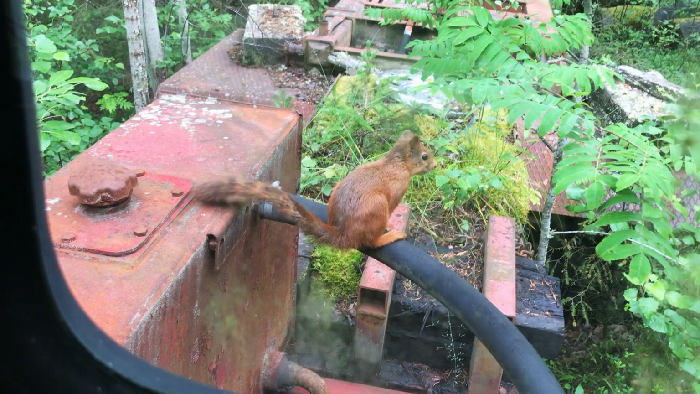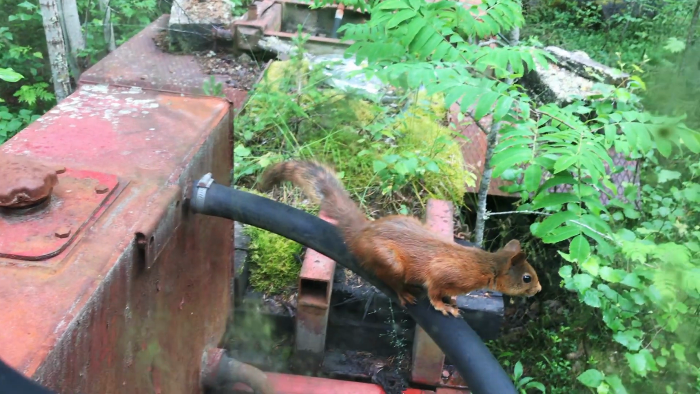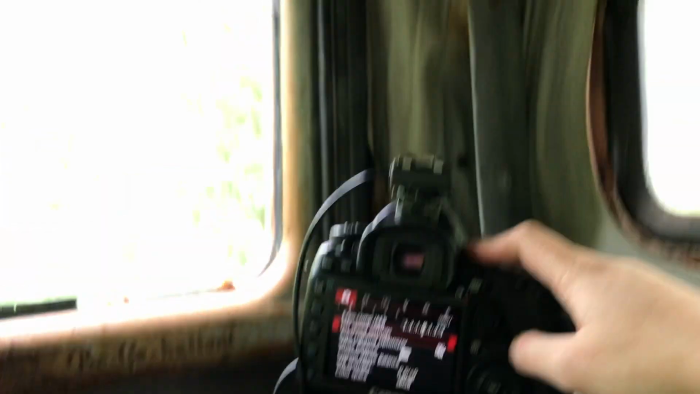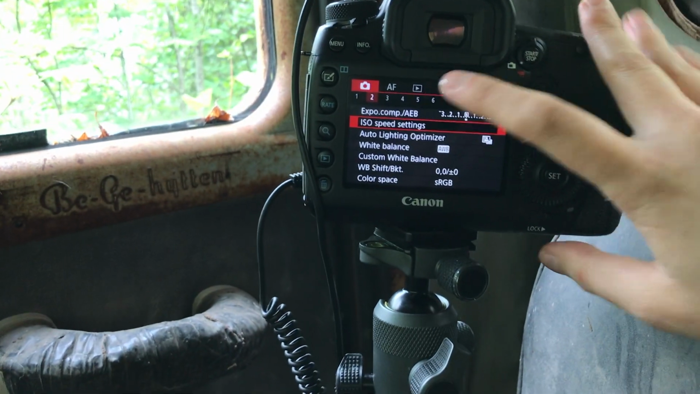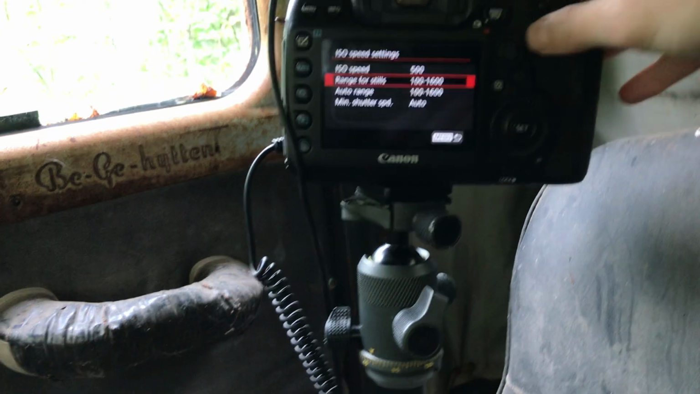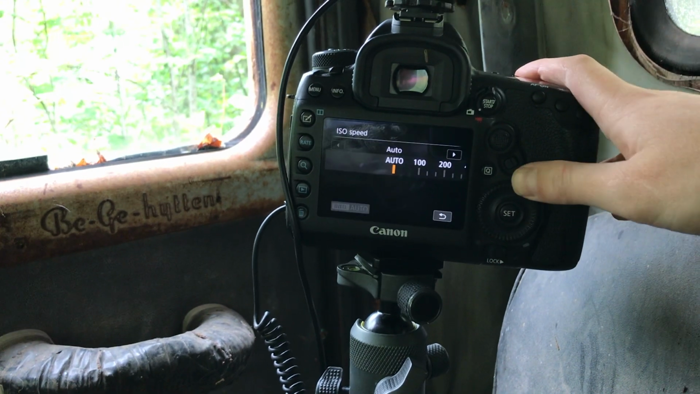I'm going to use sensor again, and today I'm going to use my flash, which is hooked with a cable, and we have a very keen subject. I'm going to set my ISO to auto, but if you go to ISO speed settings you can cap the ISO, so it's not going to go over 1600, but I'm going to have it on auto.